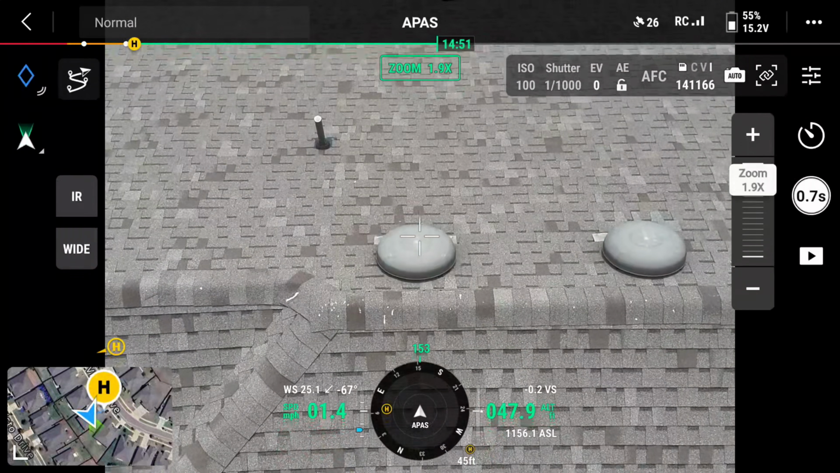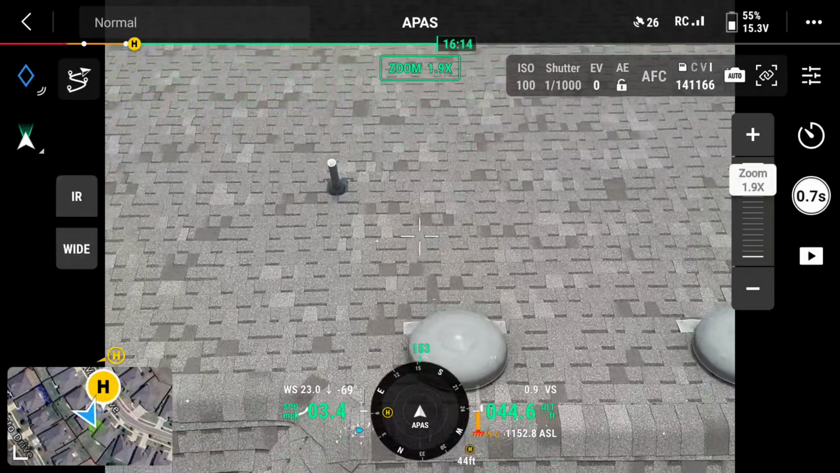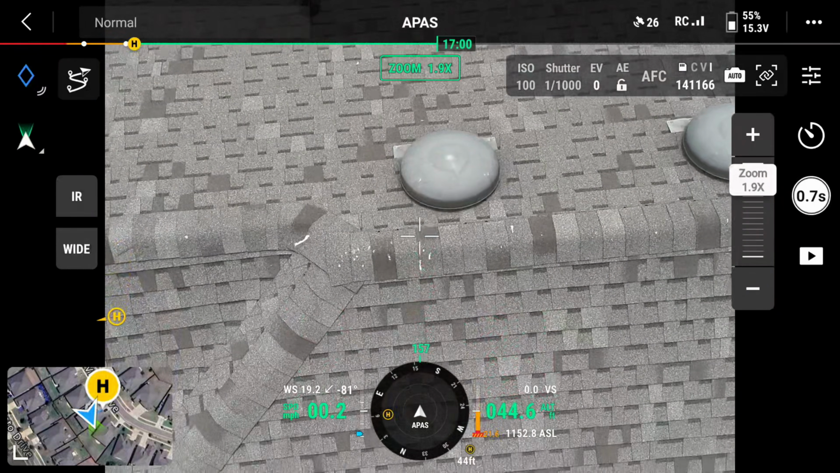Let's see if we can get some hail damage on top of this one. Like I said, we're gonna go right back on top of it. And let's zoom back in.